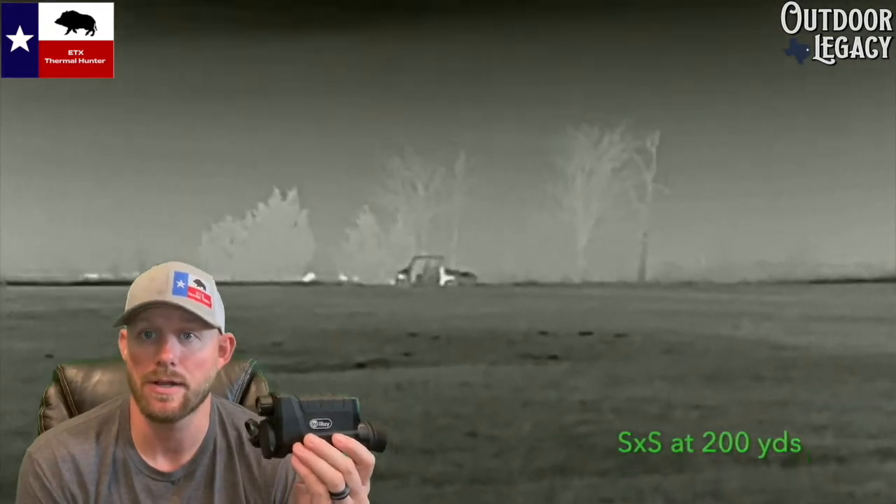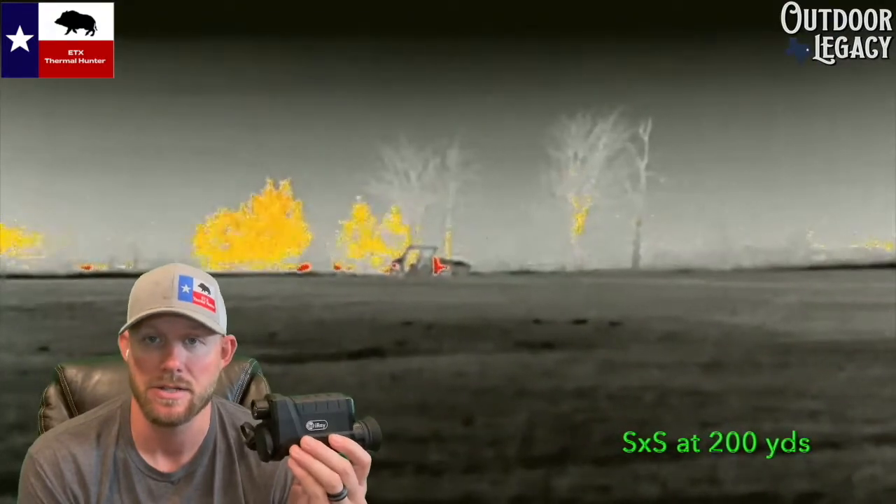Image quality, I'm going to say, the two things that really stood out to me, I already talked about one, was that it performs really well in not ideal conditions, as well as in ideal conditions, but especially in non-ideal conditions. The other thing that I think is really awesome is that when I'm scanning, moving back and forth, scanning open fields, looking for animals, as I'm driving through fields, it scans super smooth. There's no choppiness, there's no lag.